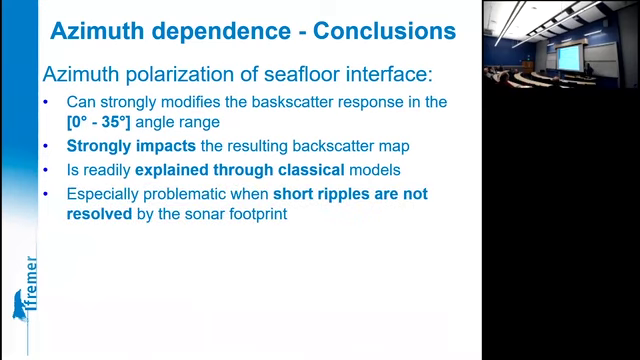This issue is especially problematic when you cannot detect the ripples on the sonar data. In some cases, you have these big sediment waves. You can see them easily on the sonar images. You can even see them on the bathymetry data. Even here, it's not the case.